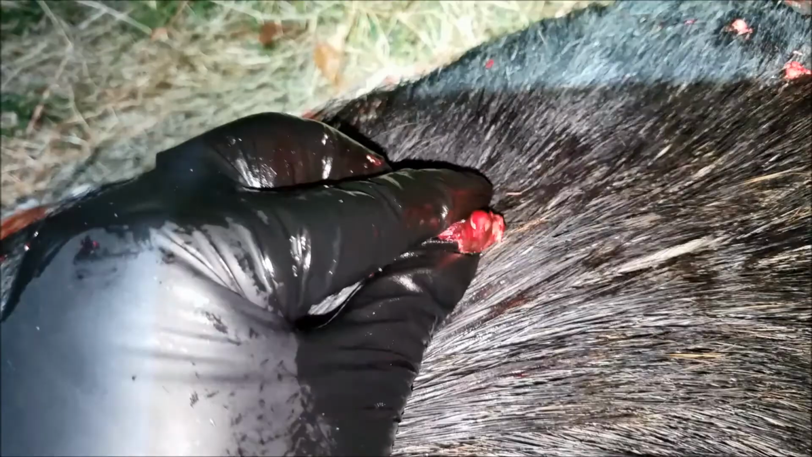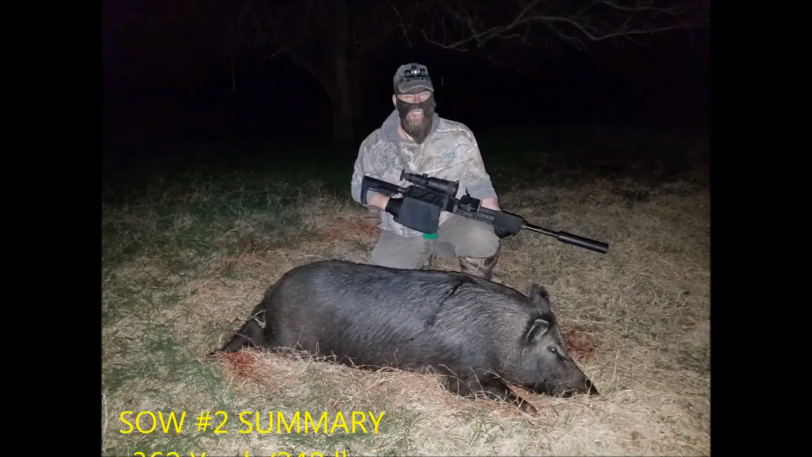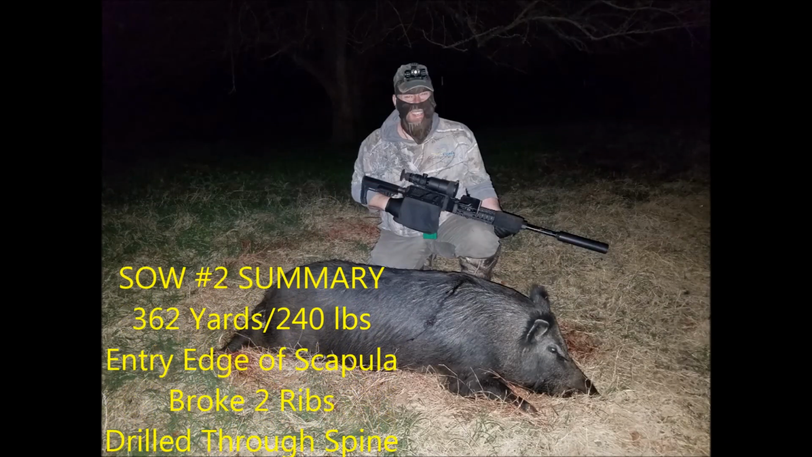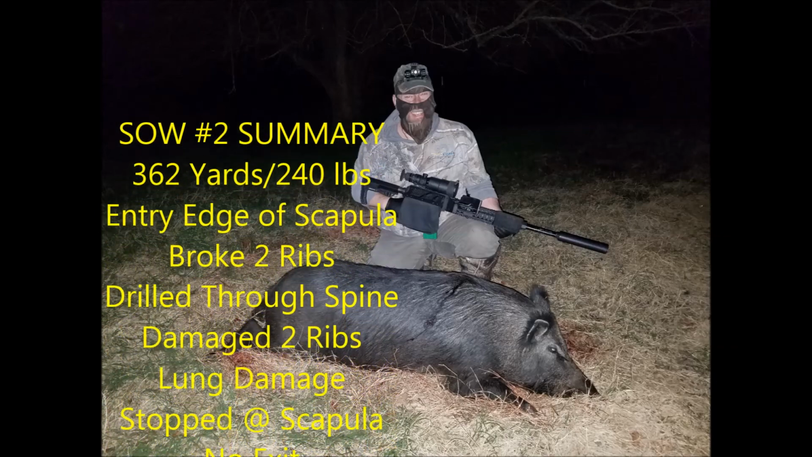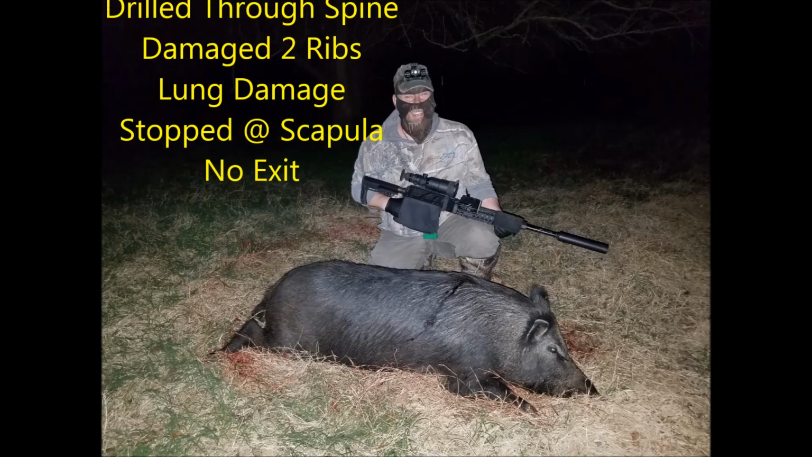And this is the bullet, what's left of it. Like the first hog, this hog was stopped because the bullet hit the spine, actually boring a hole through it, but also damaging the lungs and doing a lot of damage to the circulatory system where it bled out.